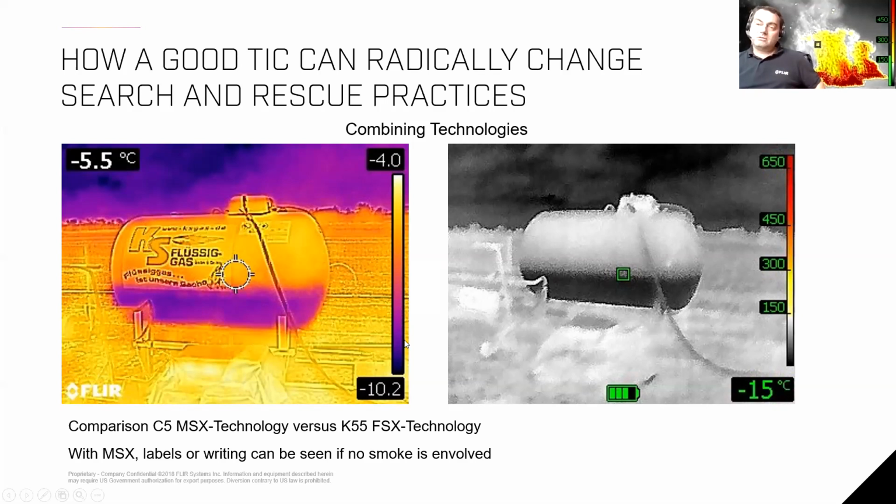So technology can also help us to improve our ability to see what is going on right now and make qualified decisions.